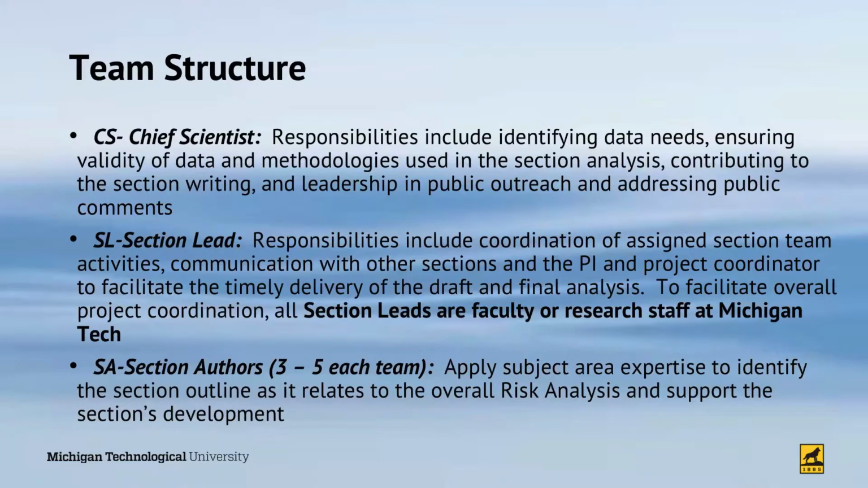The team structure comes essentially from research ships, and that is my background, being a seagoing ocean engineer. There is a chief scientist on every cruise that is responsible for the quality of the science. So we have appointed a chief scientist for each of those 10 different areas described in that previous slide.